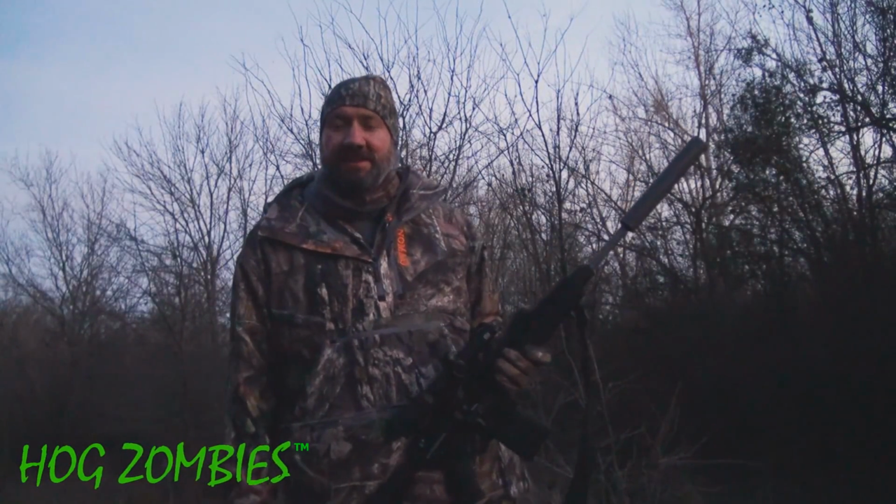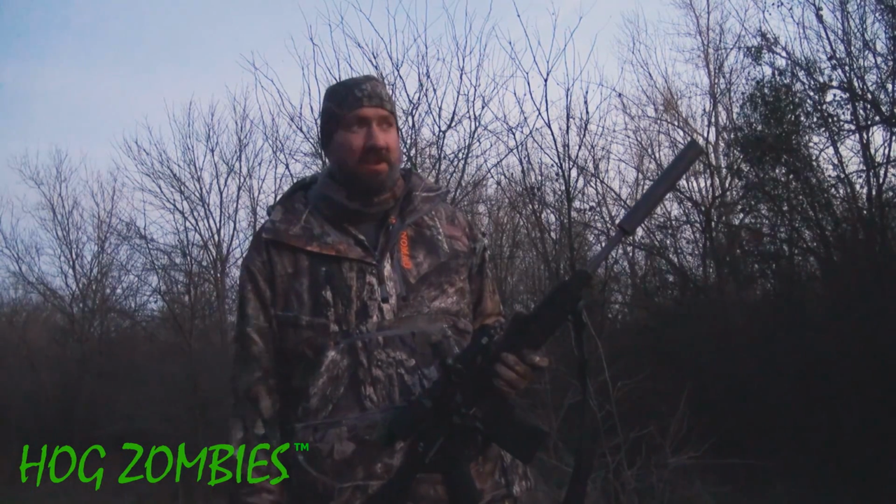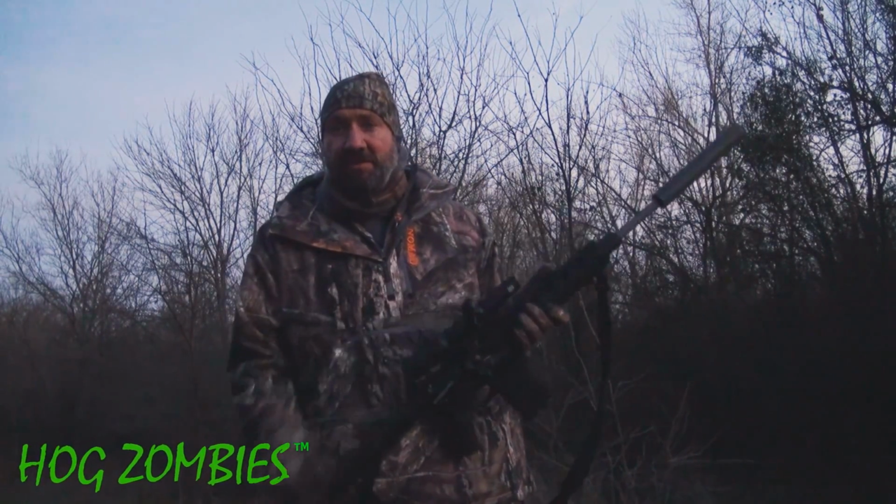Well, there you have it. 6 hogs in 2 days. We called in, rattling, a nice buck. Wasn't able to get a shot on it, but we really put the voodoo to the test.